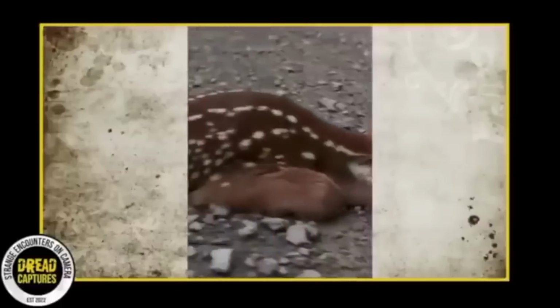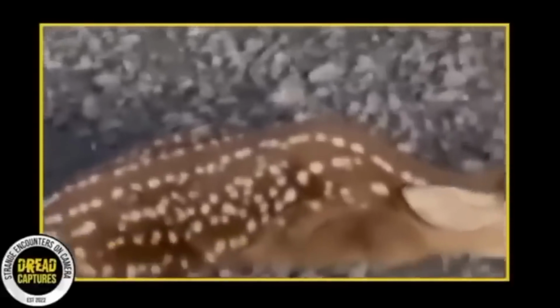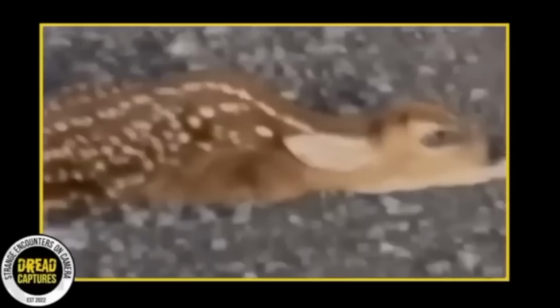This leads to a couple of intriguing questions. If you were to come across these two baby fawns on the road, what would your reaction be? And what's your theory on how they found themselves in this unusual situation to begin with?